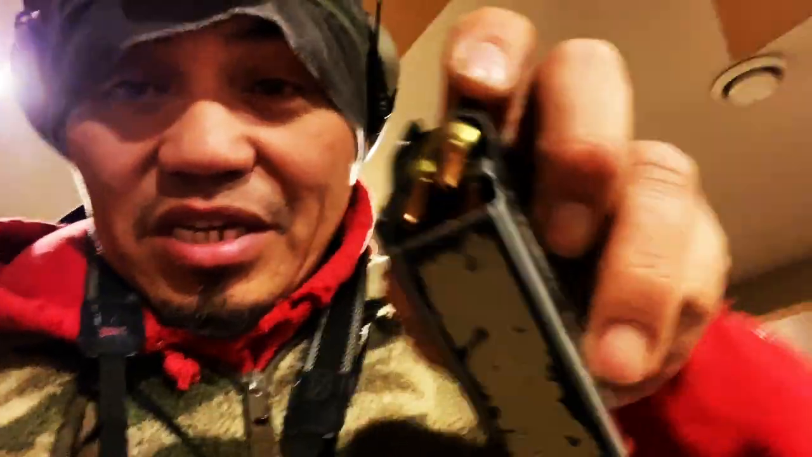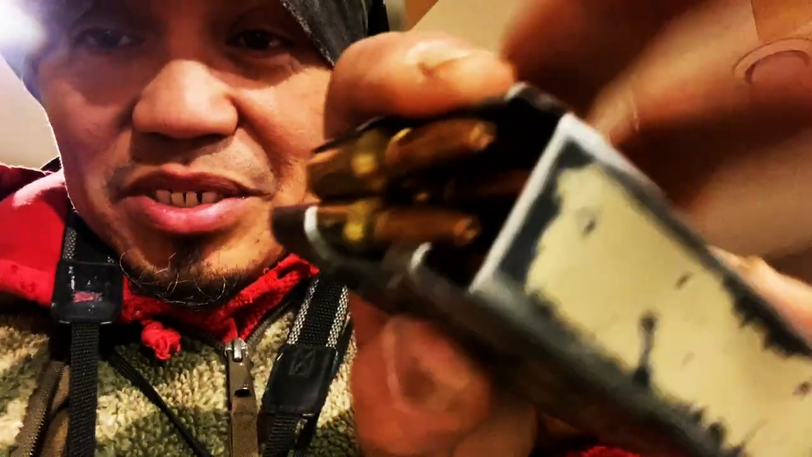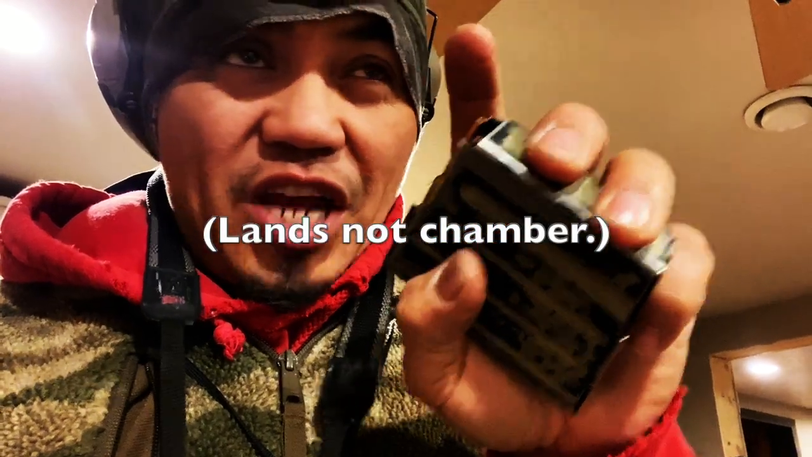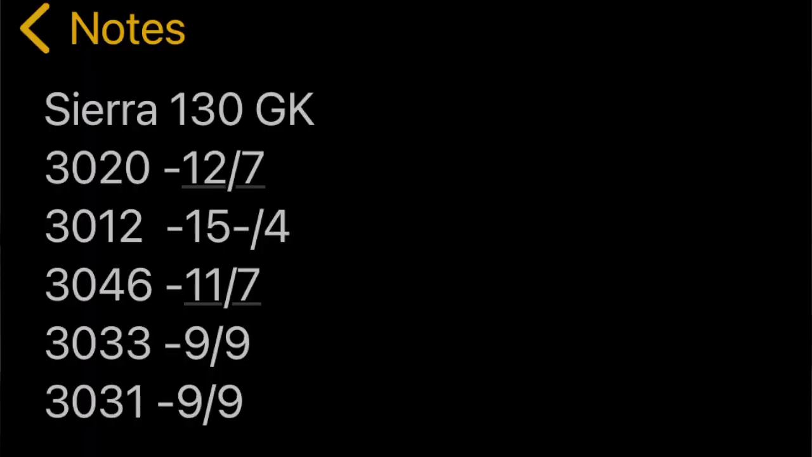And I think the reason is the ogive on this is a lot more blunt than the bullet that I had originally developed for, as you can see here. So I think that's sitting right into the chamber. It's probably not jammed, but it's touching right in there, creating a little bit more pressure. So check out the velocities I'm getting out of this.